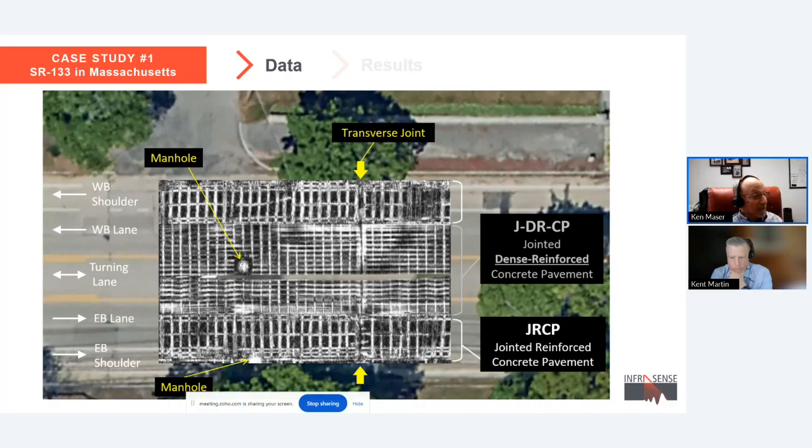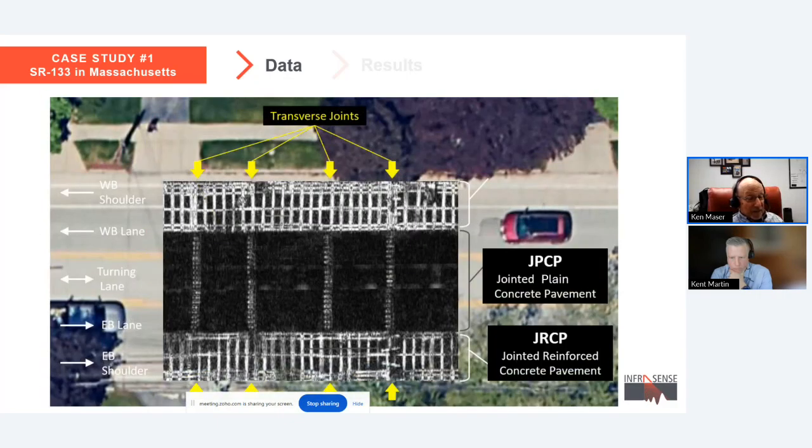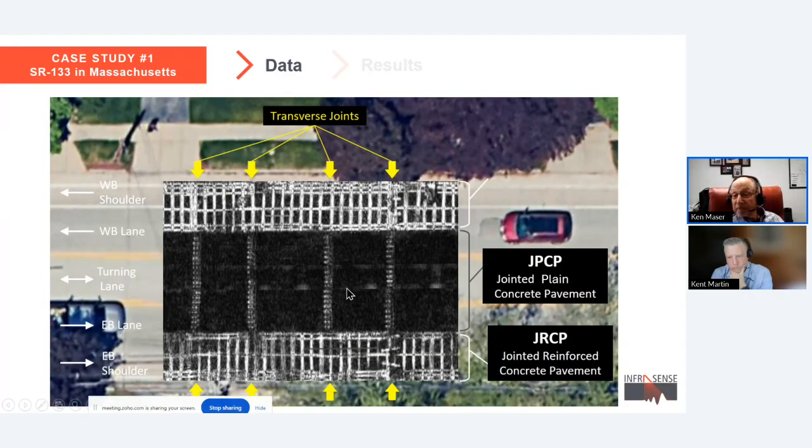And then if we look a little further down the road, we see another section appears to be replaced by a jointed plain concrete pavement. You can see the dowels here are these little dashes, and the joints are where the dowels are repeated, and they're not that regularly spaced. So a clear picture of the things that have happened and different constructions that exist on this road.